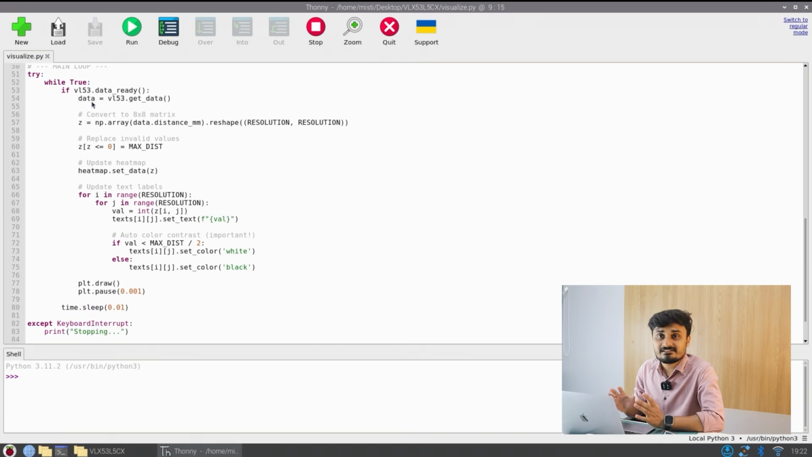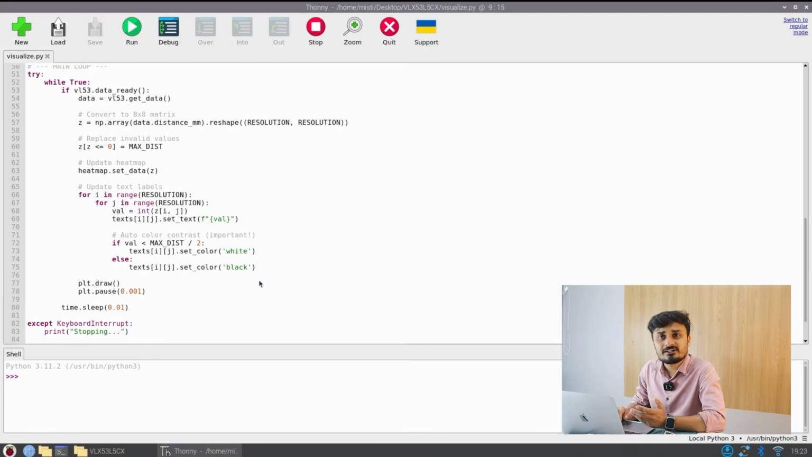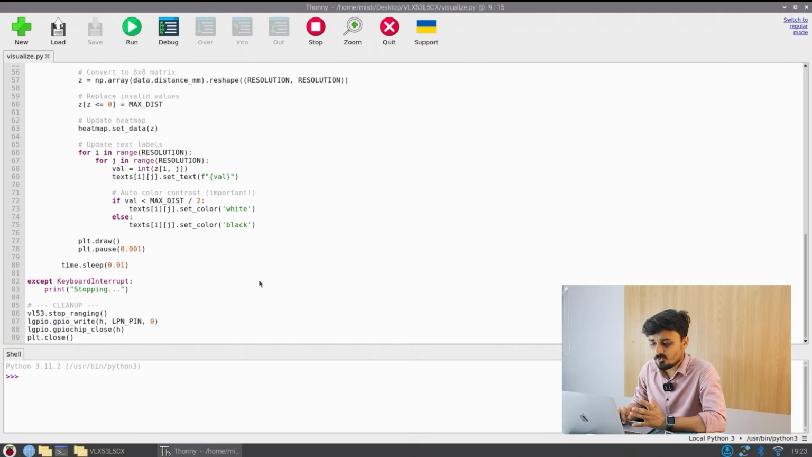Another important thing, the main thing, is here, as you can see, we are reading the data. If the data is ready, we can simply read the data from the object using the get data method. You get the distance data directly, so you directly get the matrix. Just get the matrix, put it in a numpy array or something, and then you can do the operations you want to do. It's as simple as that. So here we are only doing that, and that's it. So this is the code.